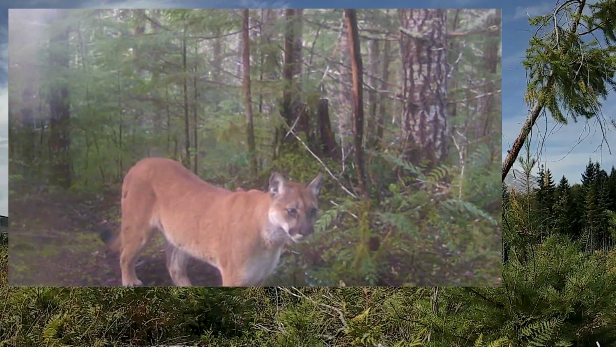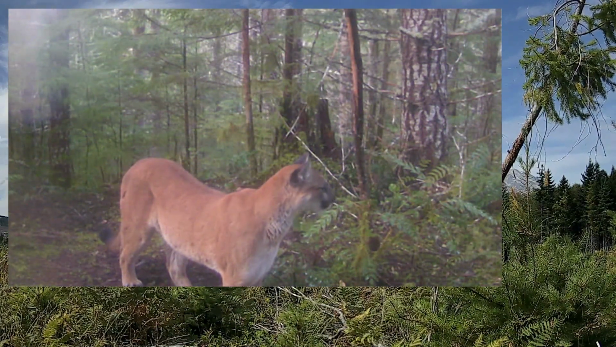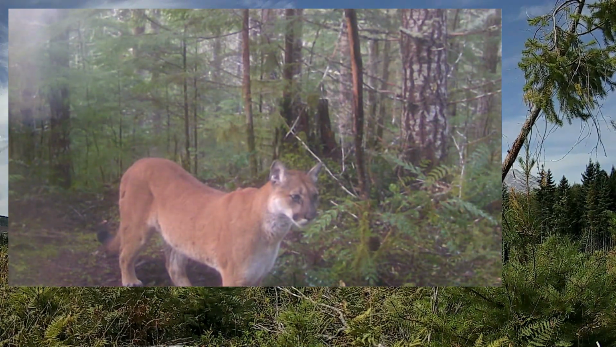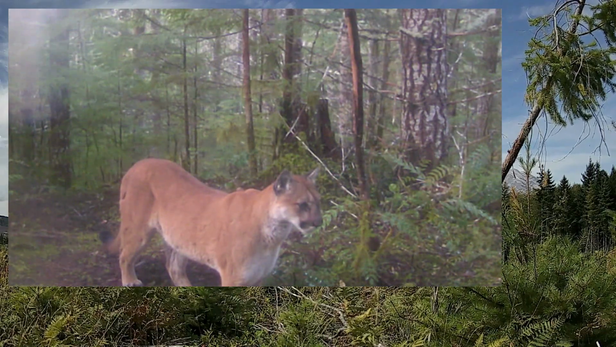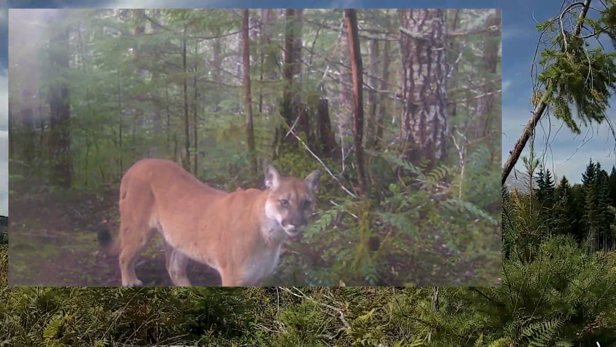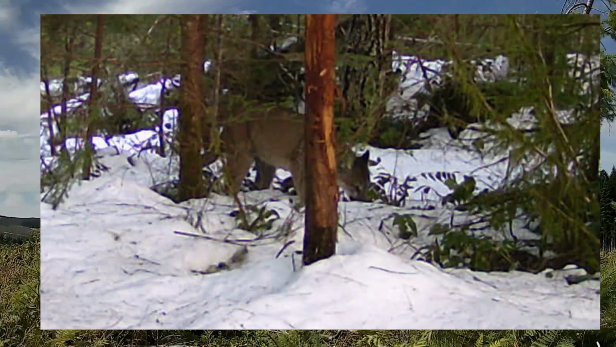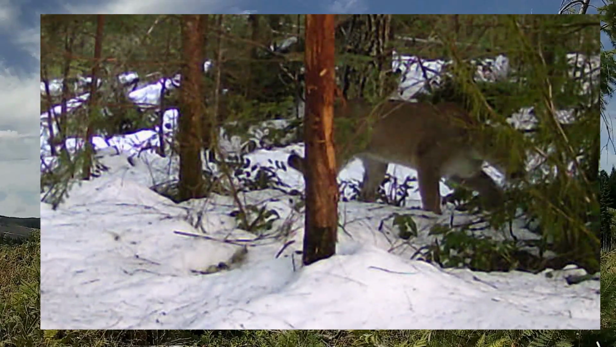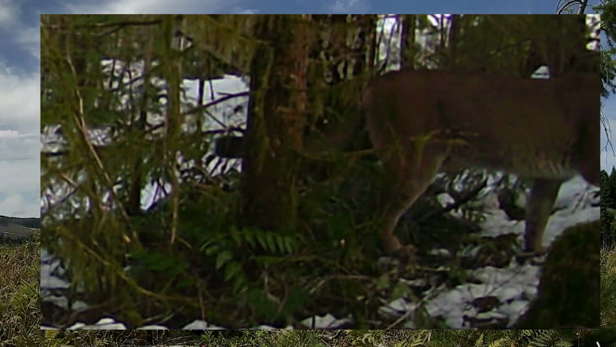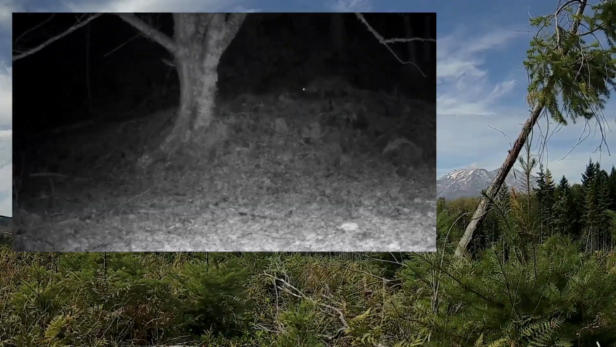Now it sees me, it's in the headlights, and it sprung up. It must have been 15 to 20 feet in the air backwards, and flew over half of the road, an equal amount of distance over a ditch, and landed in the fire station parking lot on the other side of that ditch.